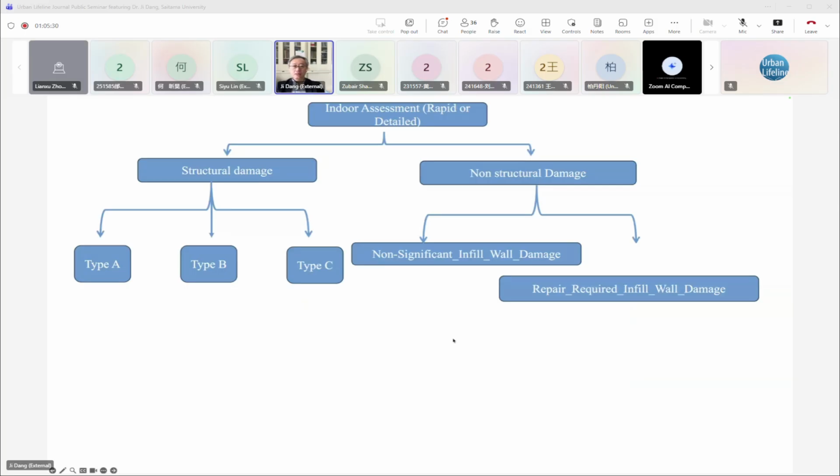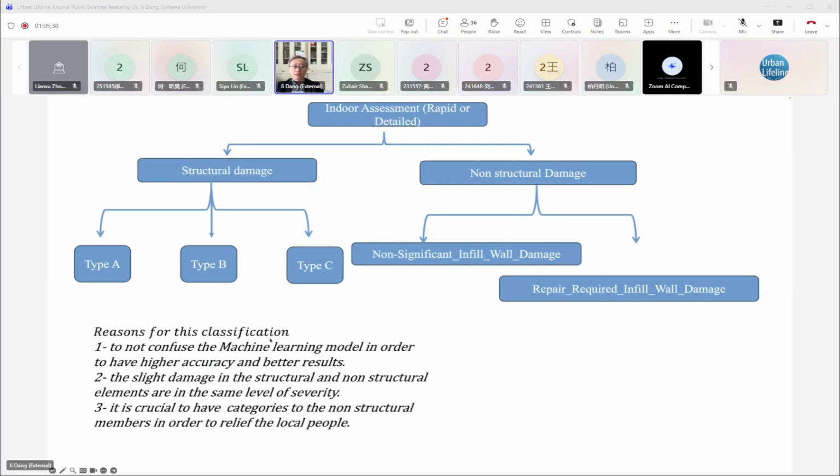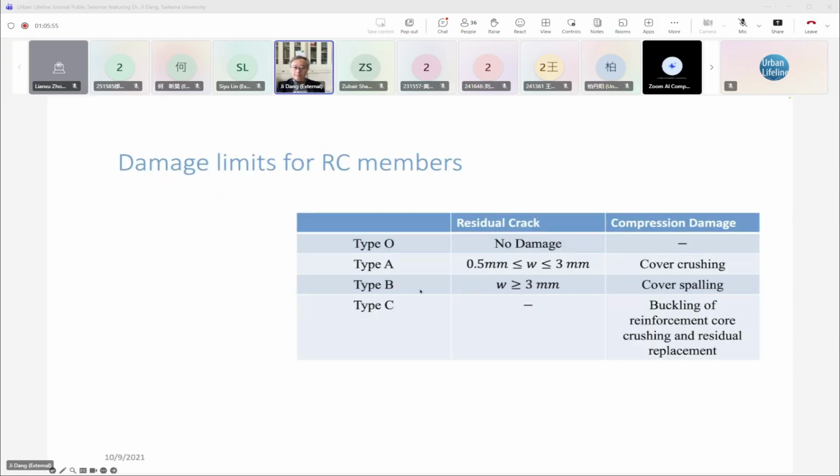For indoor assessment, we consider whether it is structural damage or non-structural damage, and give a type A, B, C detection. For non-structural detection, we can detect whether there is not significant infield wall damage or some repairs required. The classification definition is like the table: there's type O and types A, B, C. O means no damage. A, B, C are three levels of damage, so C is the most severe level.